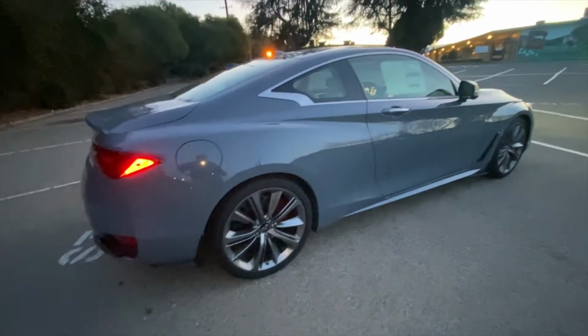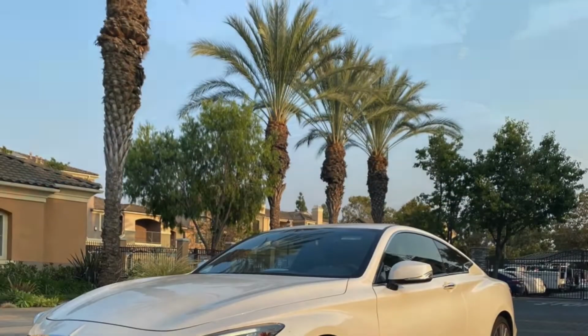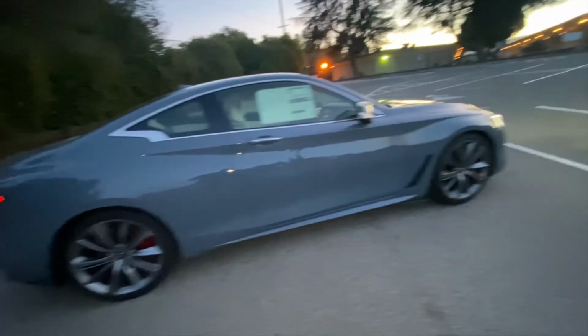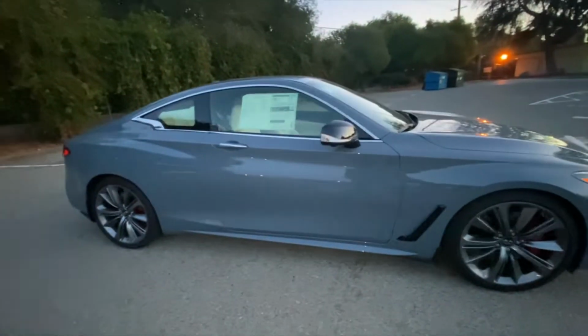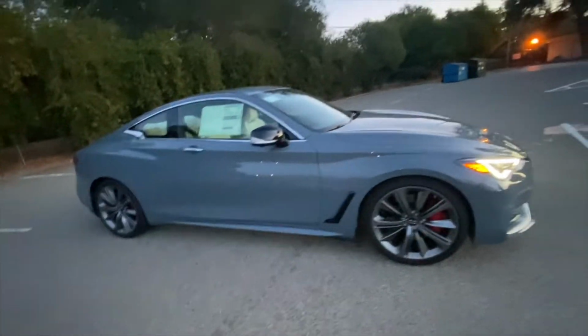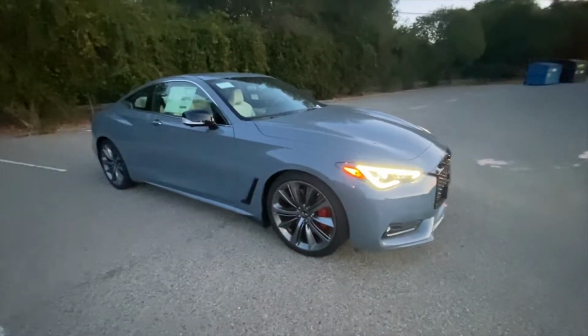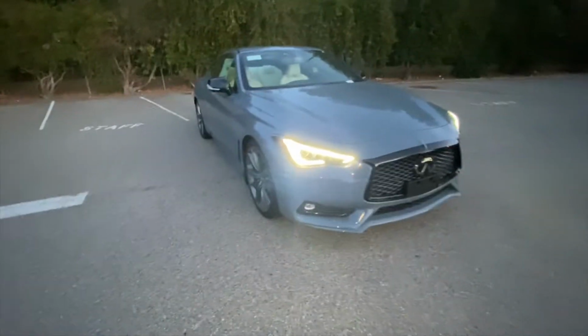Cool little fun fact about this car, I actually do drive one of these cars myself. It's a 2017 model. It's in a pearl white color, so it's got those pearls in the white color, if you see it. It's interesting that my 2017 model is actually the same body style as this new version of it. Pretty interesting how they didn't change that up, but nonetheless it's still an awesome car.